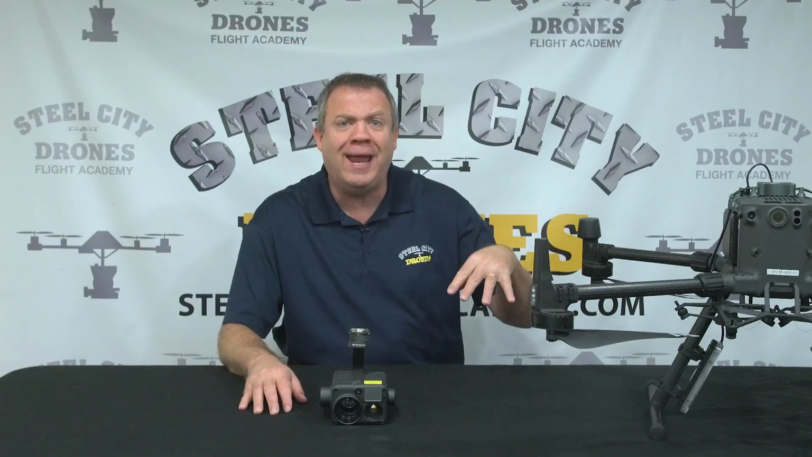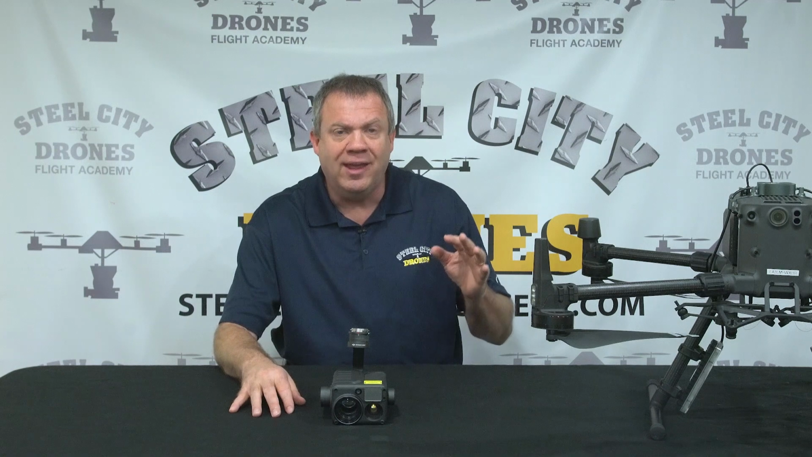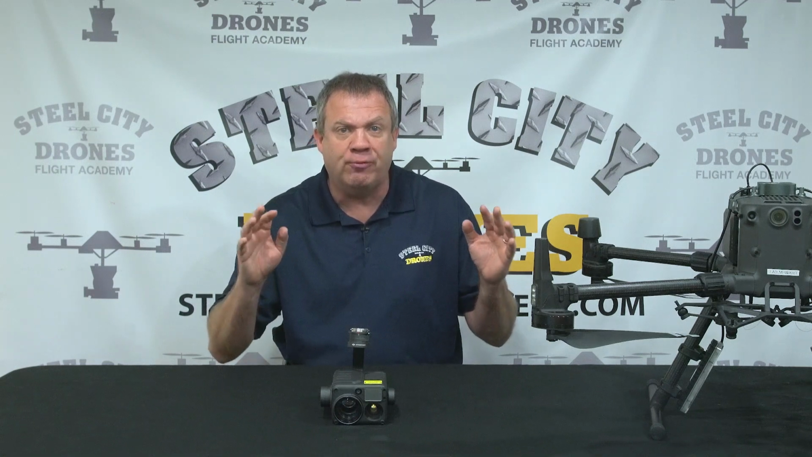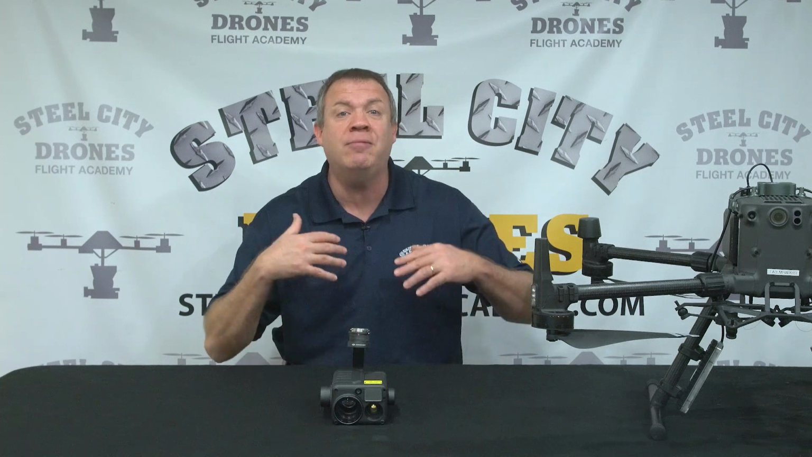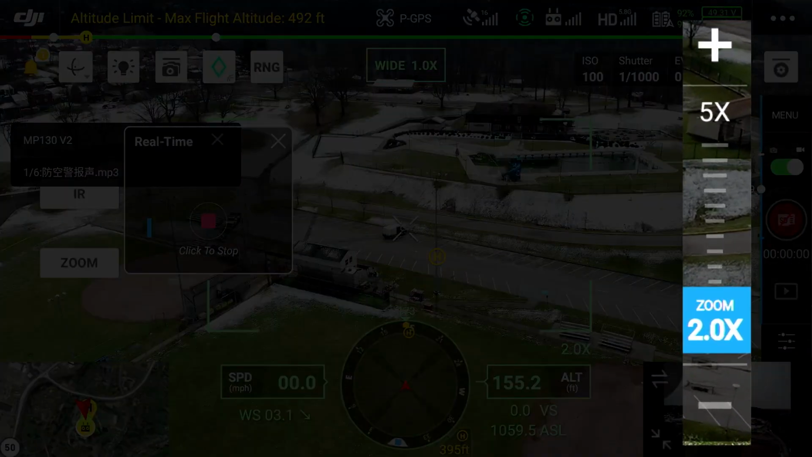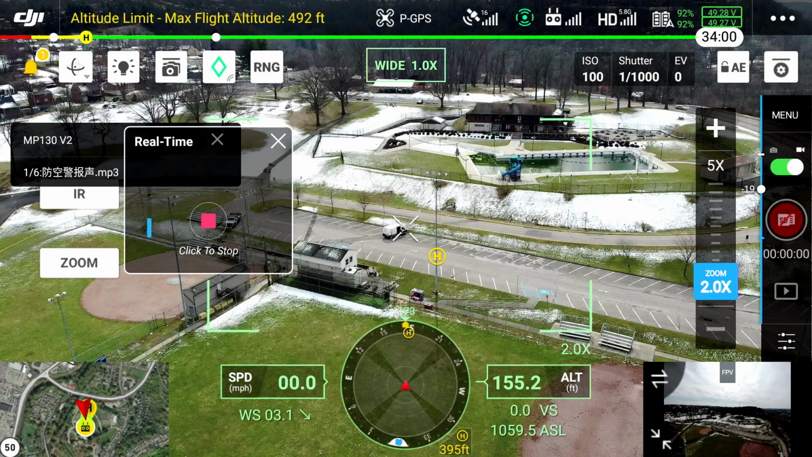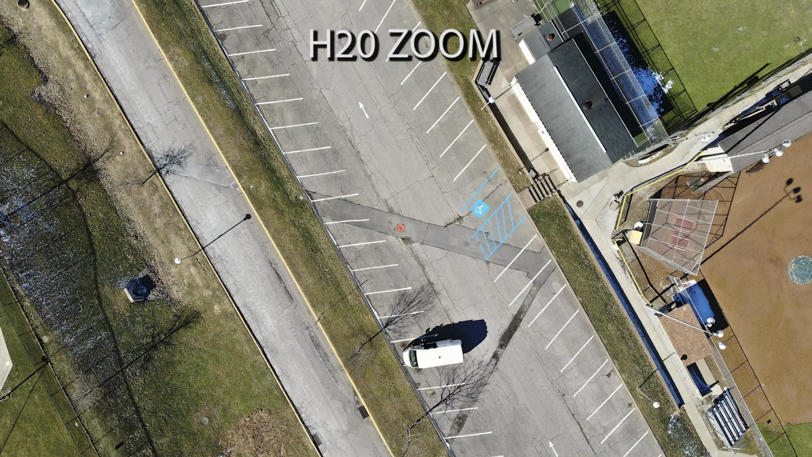And I wanted to find out exactly what distances gave us the same overall framing and ground sample distance. We found out that the zoom camera can't go 1-to-1. The minimum we can go is 2-to-1. So we took that from the highest flight altitude that we could, which was 400 feet.